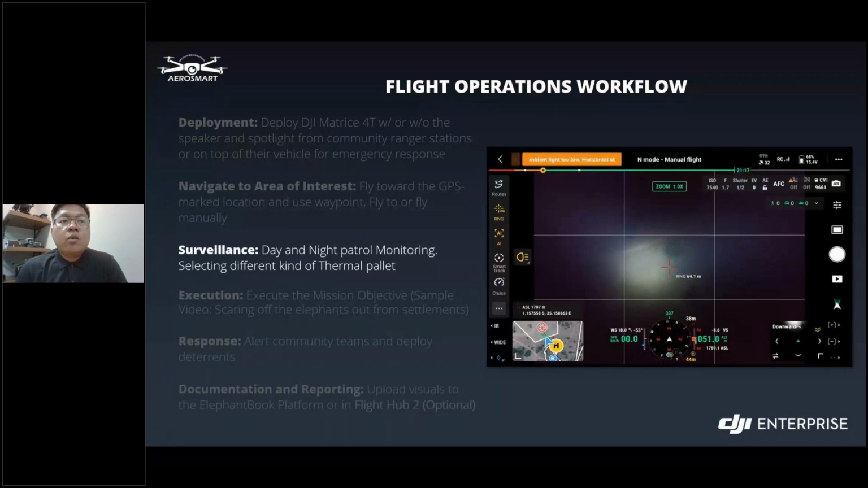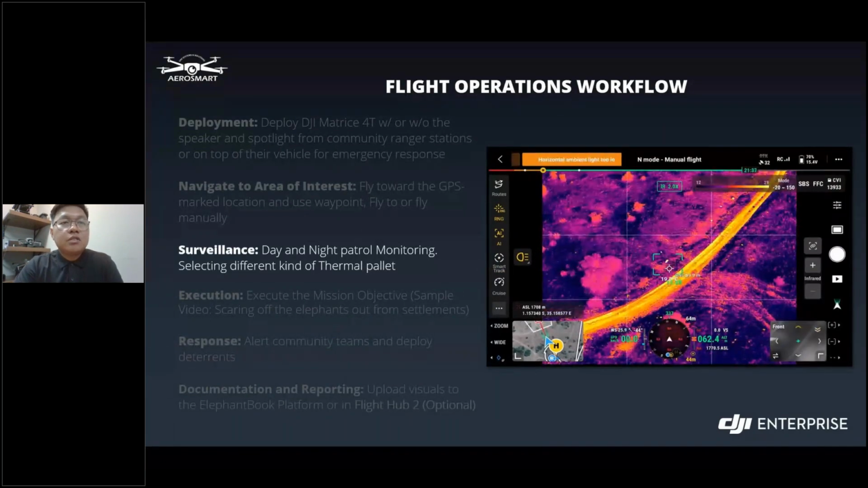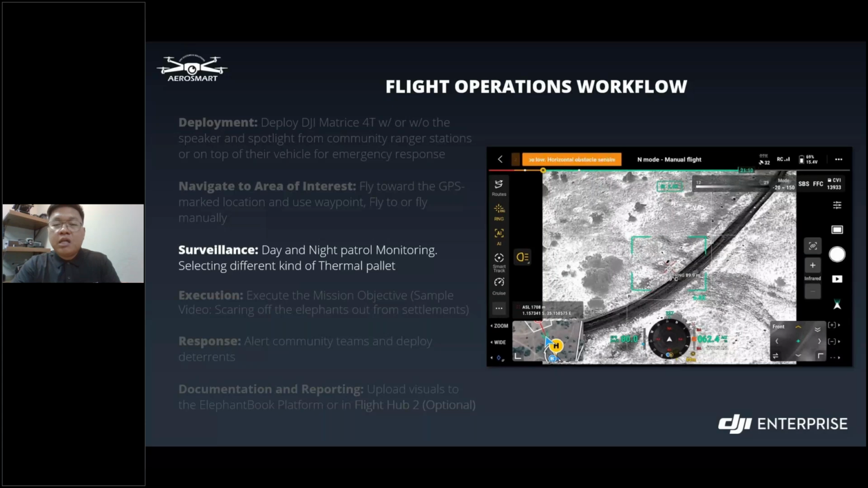We will show there how it uses the thermal. You can select different palettes, white hot and black hot. Normally we use black hot and white hot for this type of scenario because it's better to spot any shapes and any movement, especially for human beings and animals.